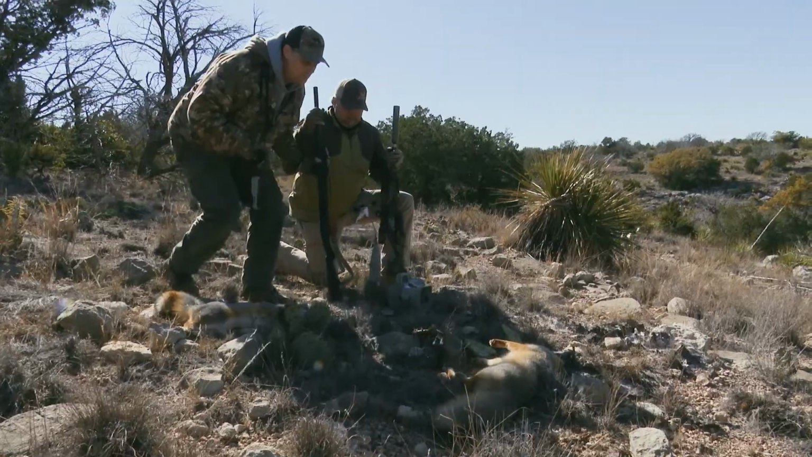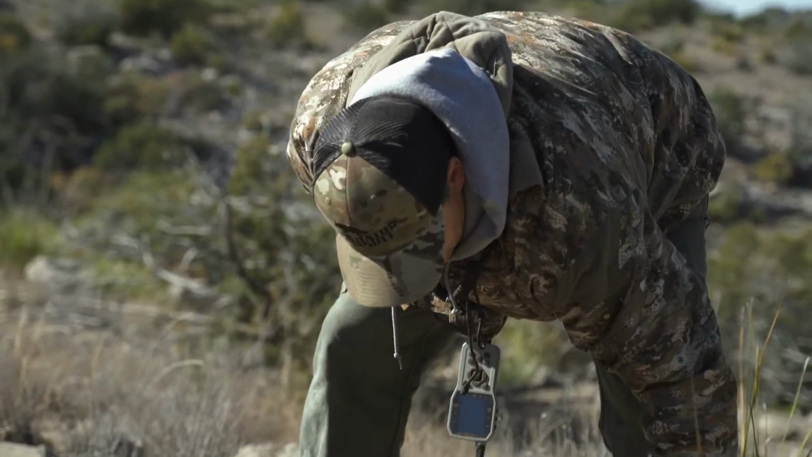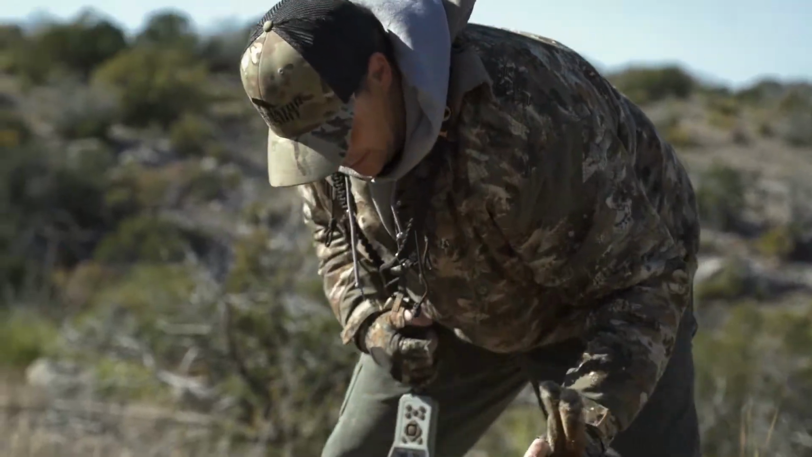But let me grab this big one. I want to show y'all this guy. Look at the size of this one. Big old male. Jeez.